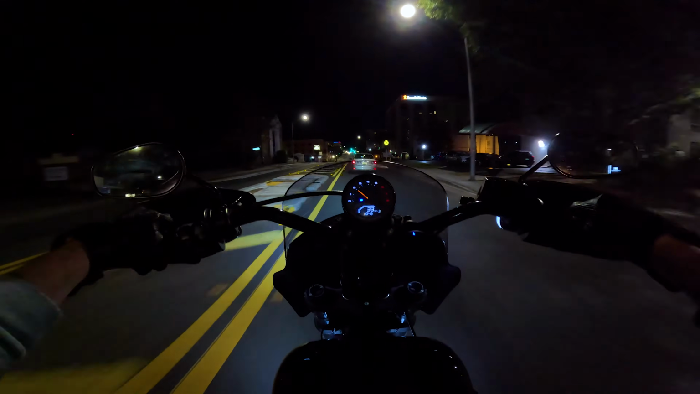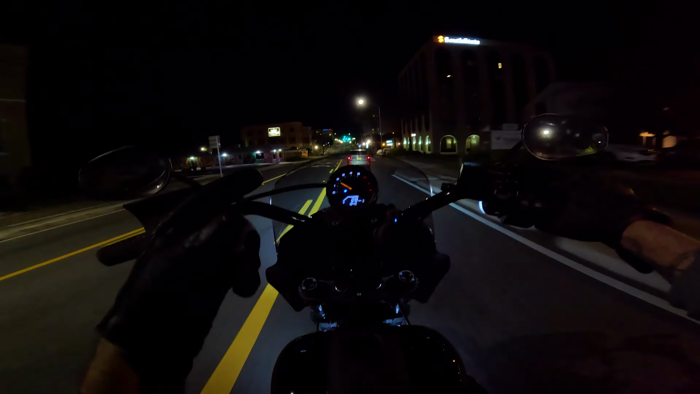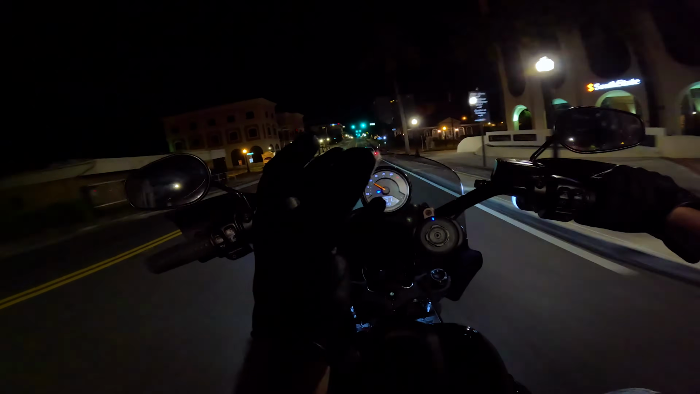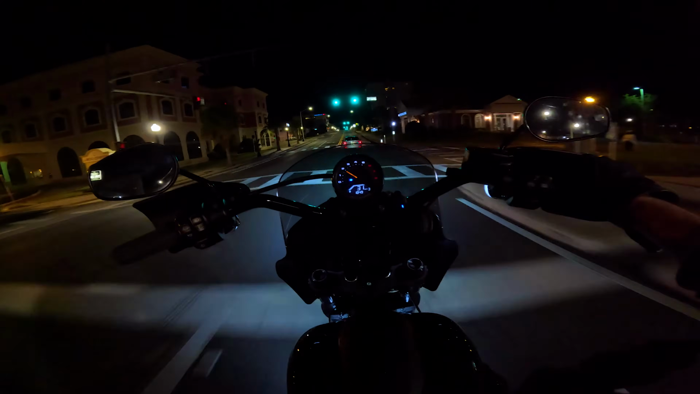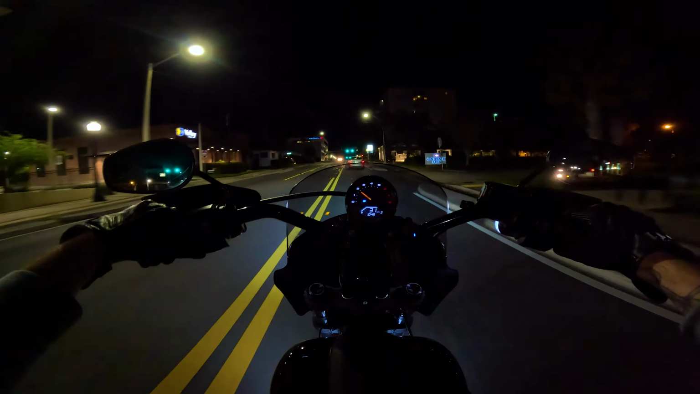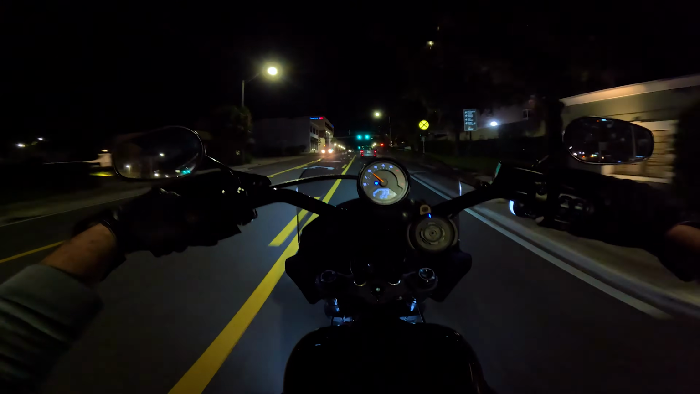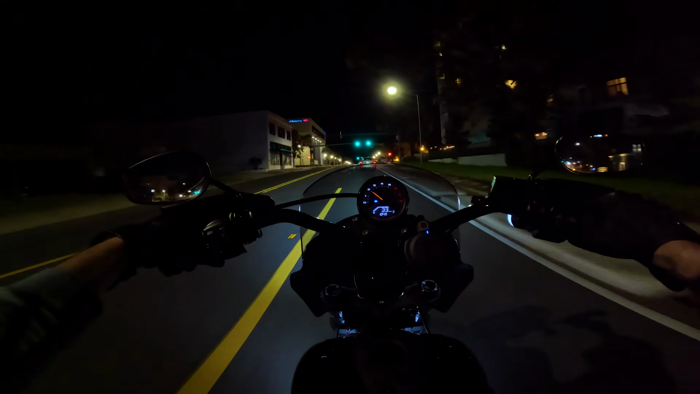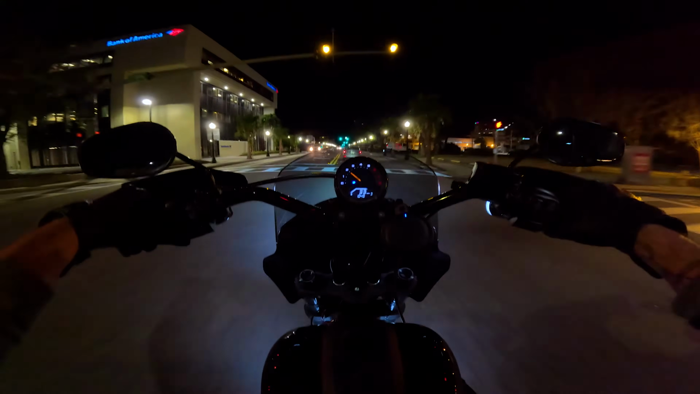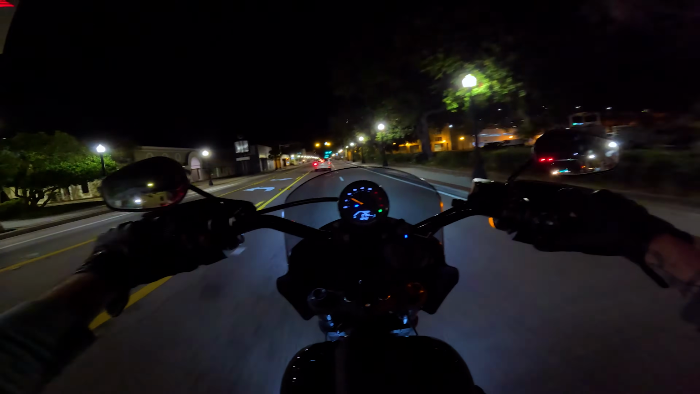So I'll have my in-helmet mic on, and then I'll have the microphone on my iPhone inside my saddlebag pointing down towards the exhaust, and it picks it up fairly decently. I've tried other mics and stuff like that, but they peak too much. It causes distortion. The iPhone does a good job of compressing it while still capturing the audio. So that's what I use to capture the exhaust.